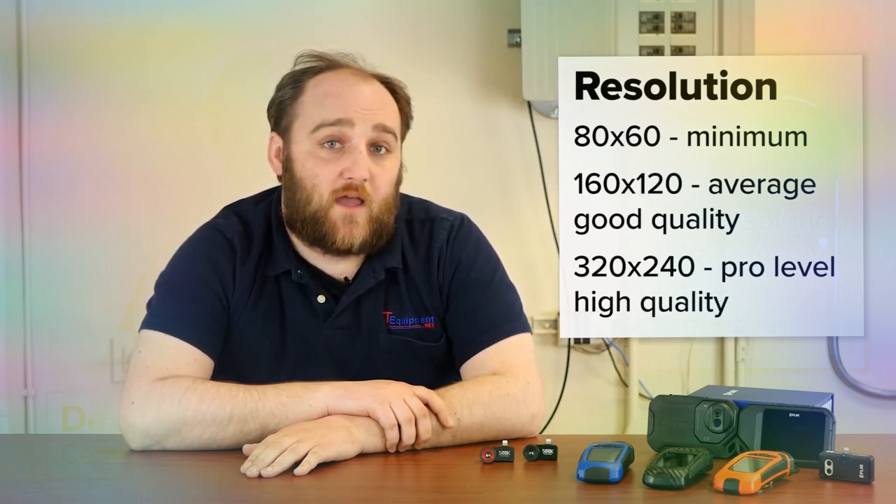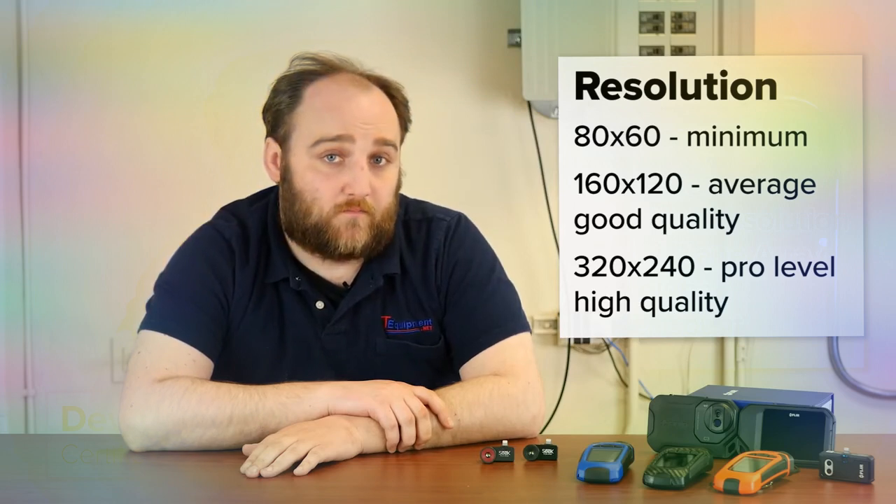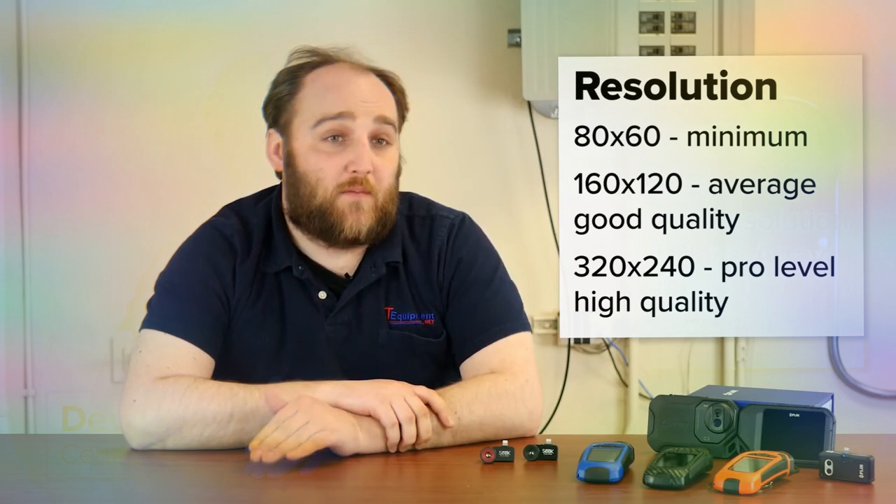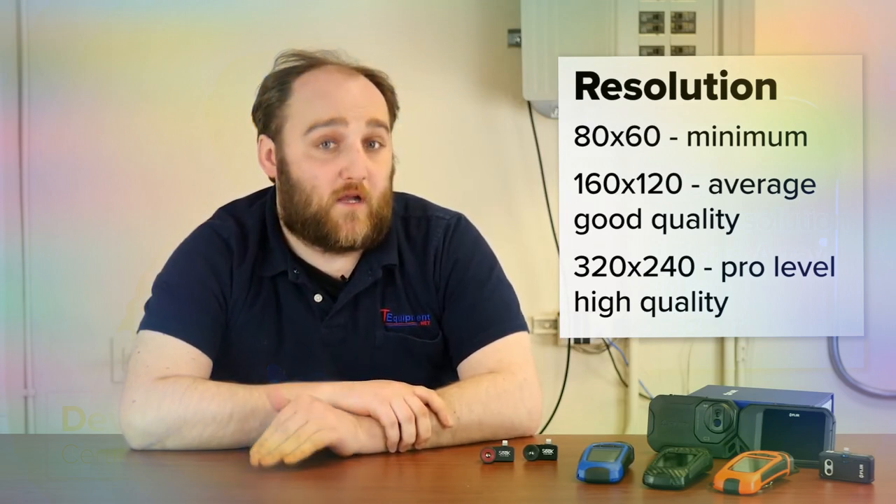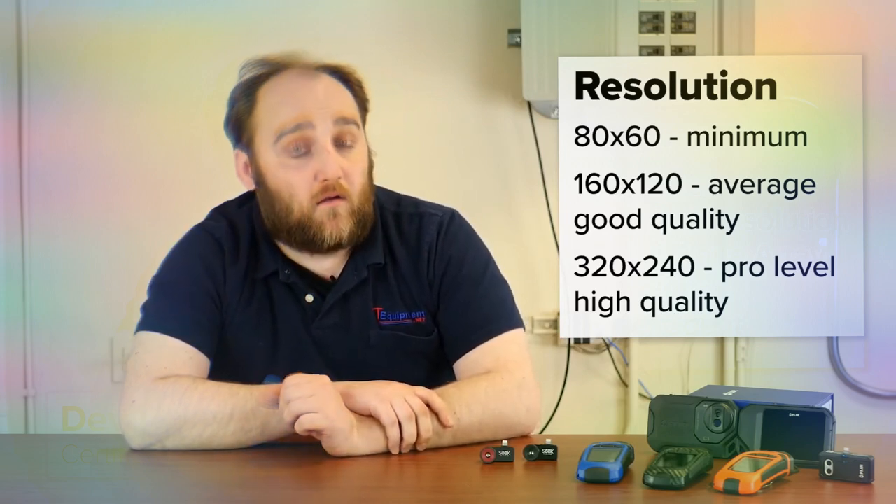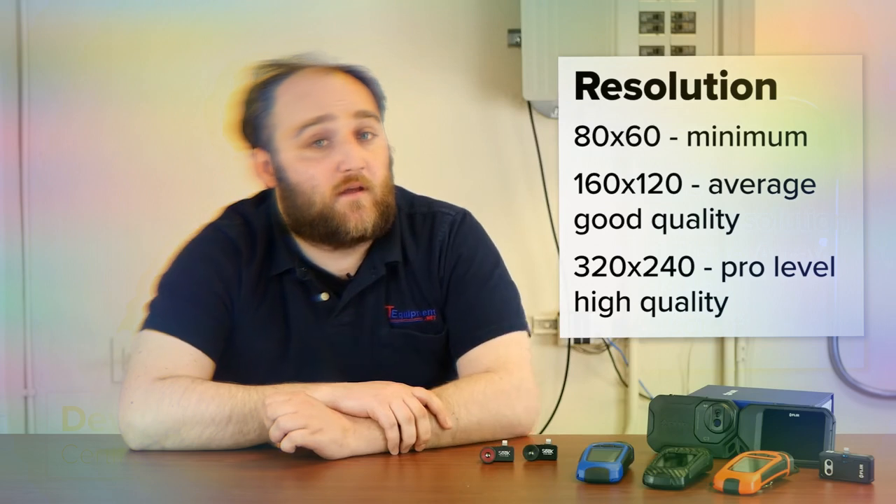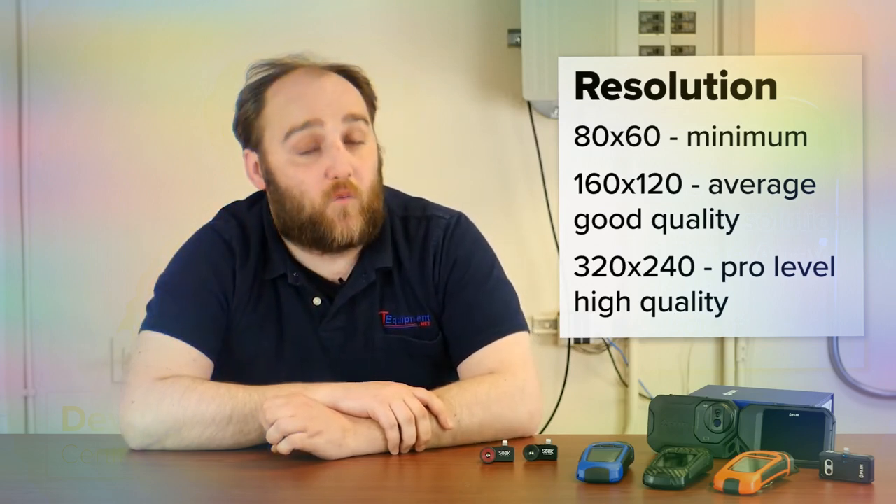And the pixel count is directly correlated to image quality. You want more of them. Anything under 80 by 60 is going to be pretty unreadable. A better number and a more acceptable resolution for most applications is 160 by 120.